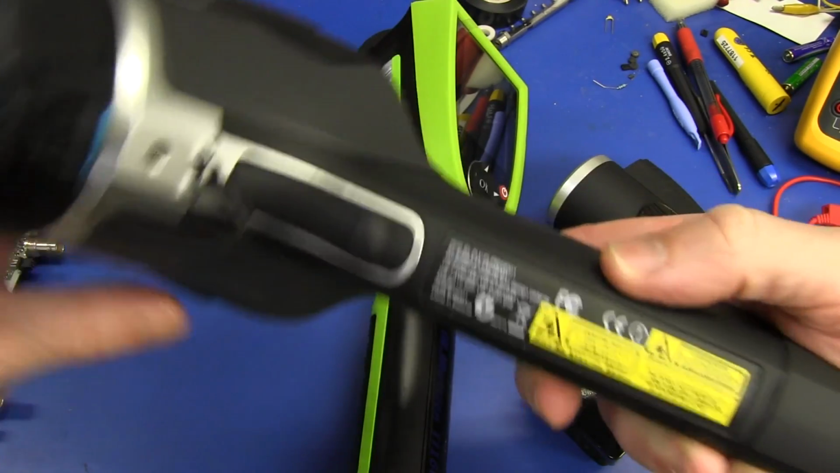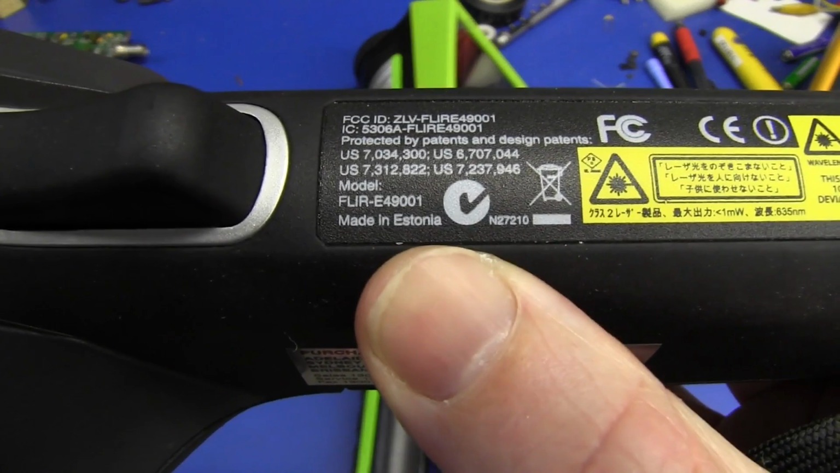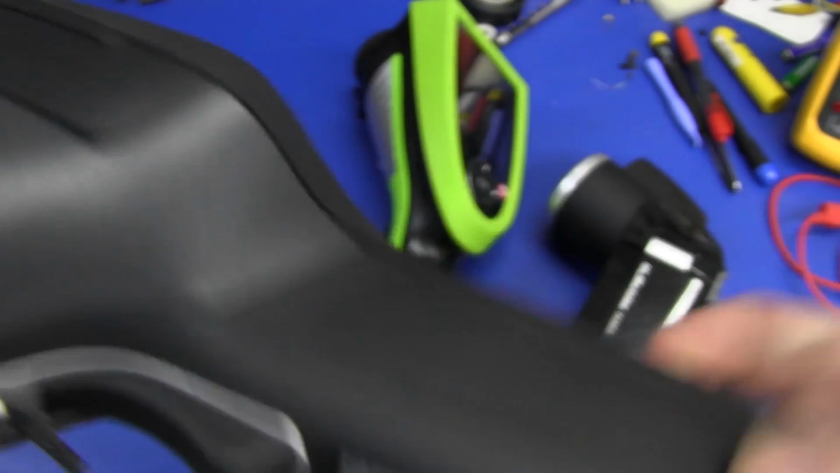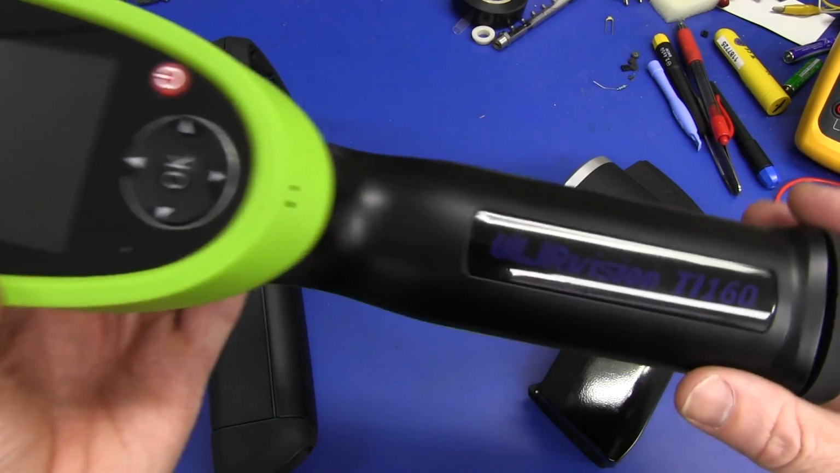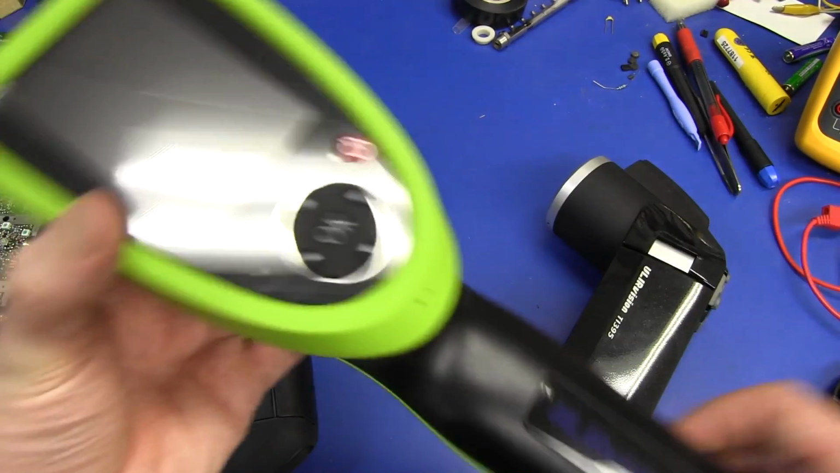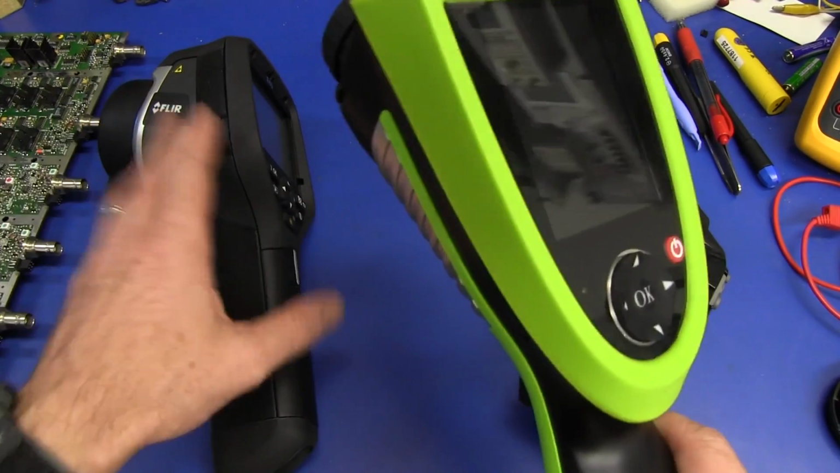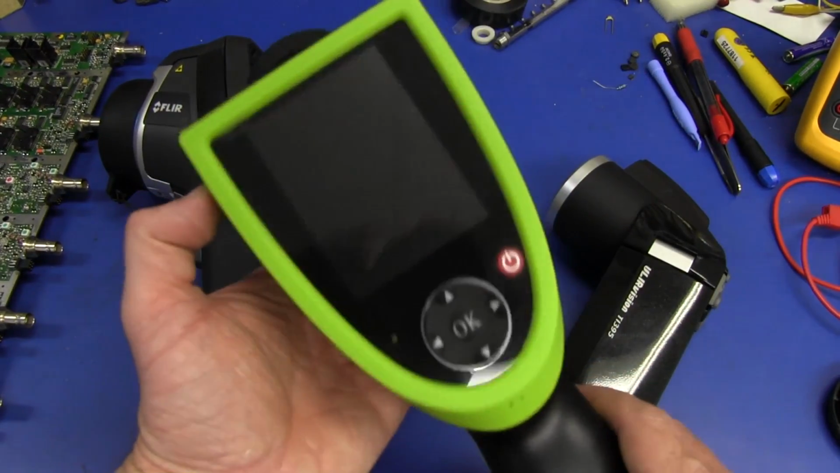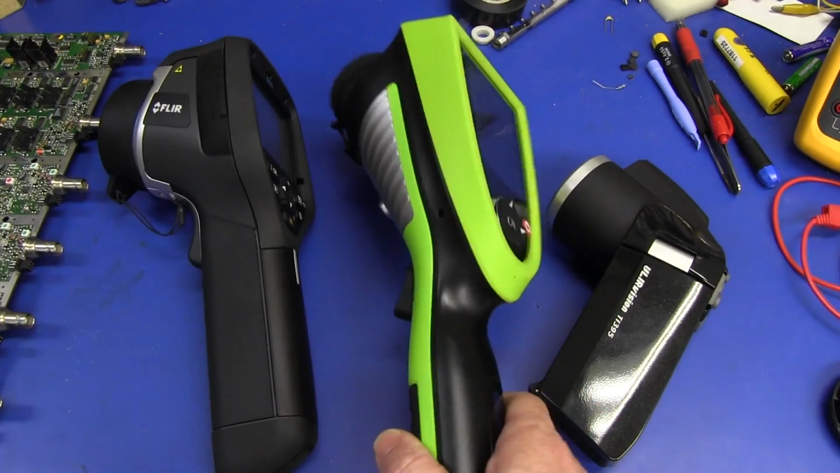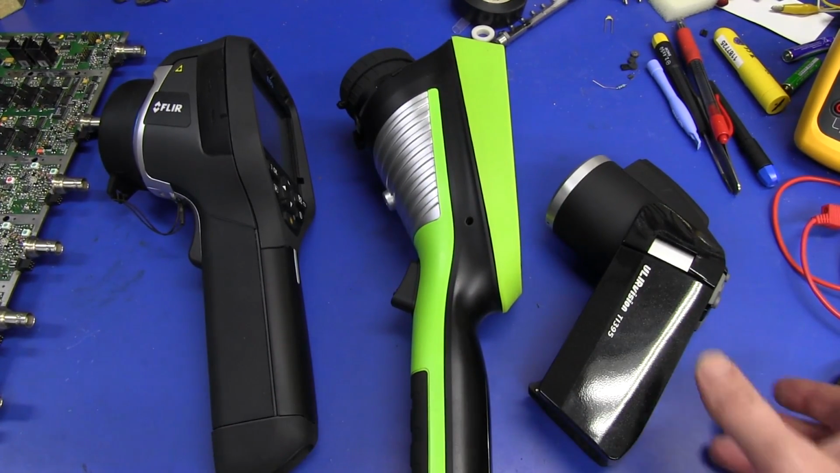Oh, beautiful bit of kit. And check out this, folks. Look at this. Made in Estonia. Woohoo! Would you believe it? There you go. And then we have a UL Vision brand TI 160. These are much cheaper, doesn't have the same resolution as the Flir, of course, but still this one's much cheaper. I think Charles said this one's about 2,800 Australian dollars or something like that. Don't fully quote me on that.